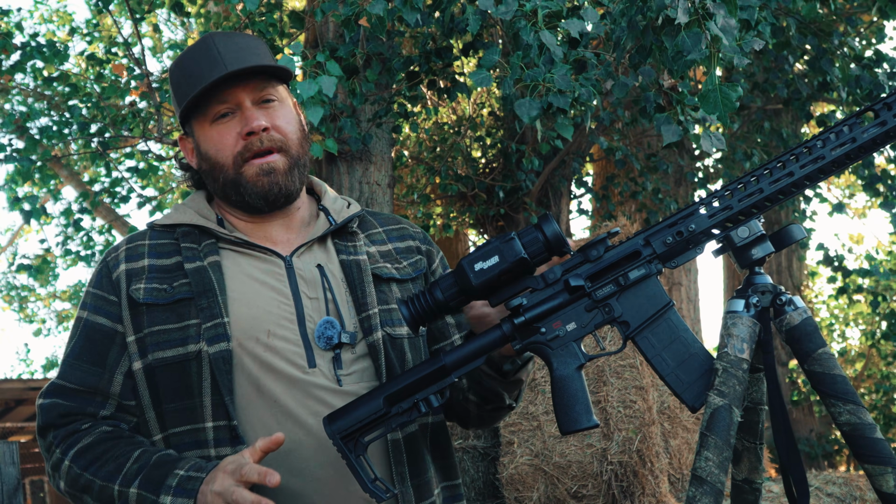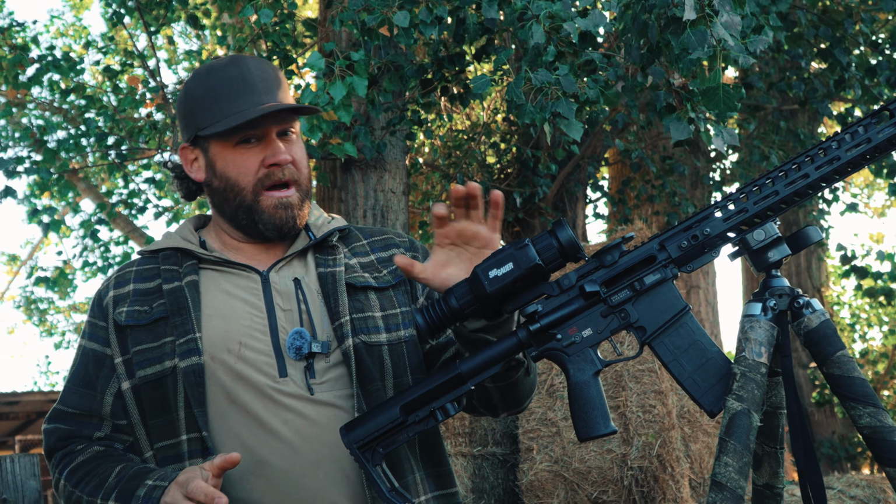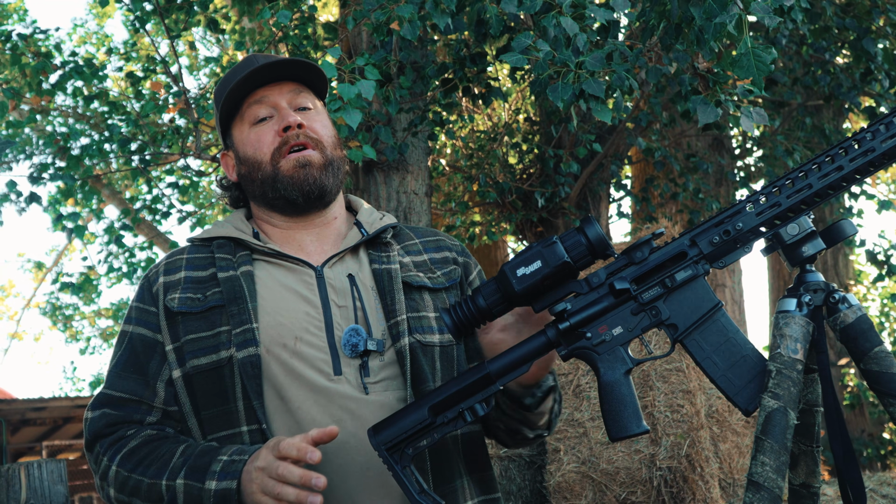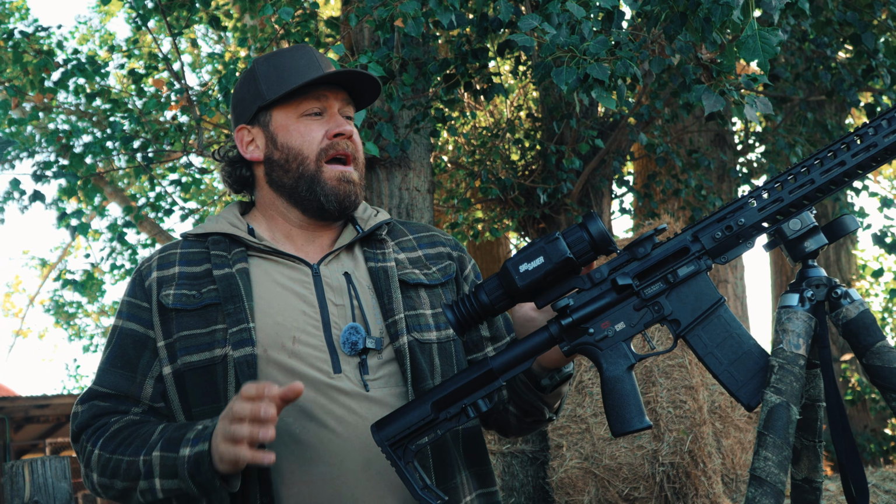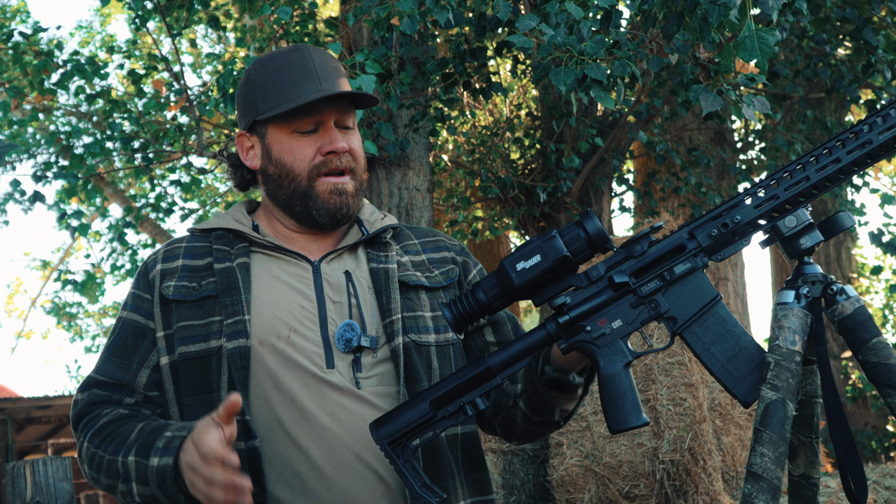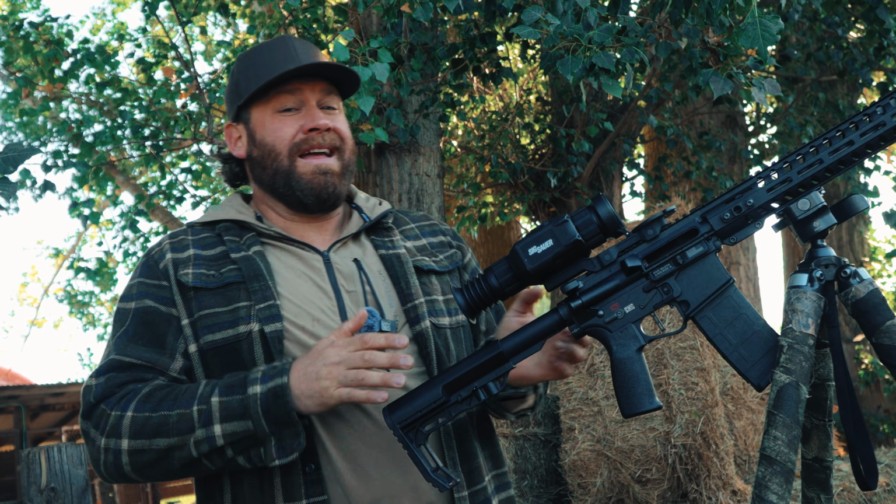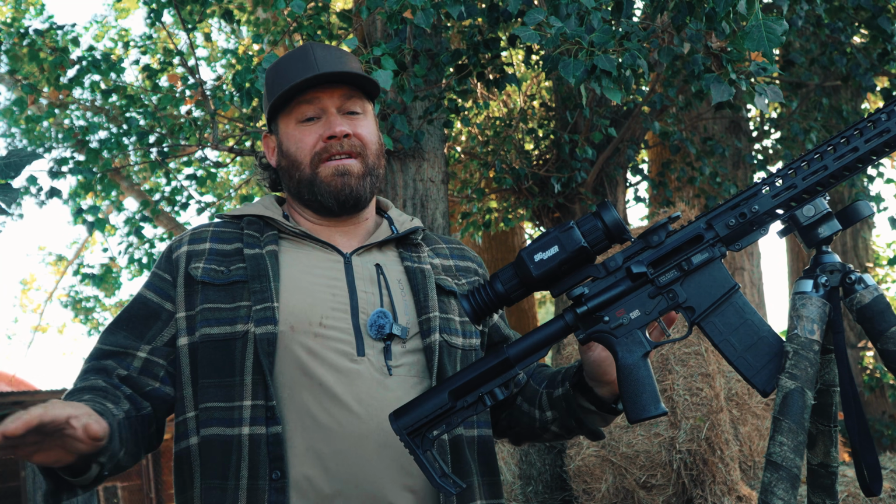So this has the ability to record photo and video. You use one of these buttons and hold it down and it will start recording. Or you can go in the menu and turn on the shot record. Basically what it does, it recognizes the recoil or the sound of the shot, and it records 10 seconds before your shot and 10 seconds after, and then just shuts itself off.